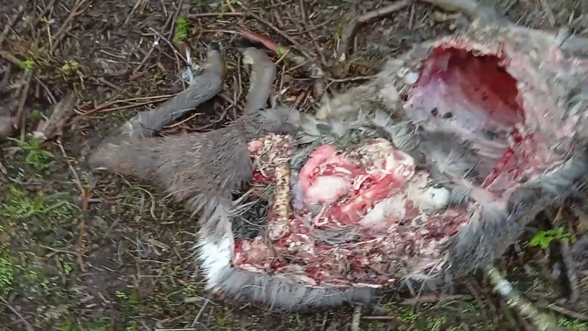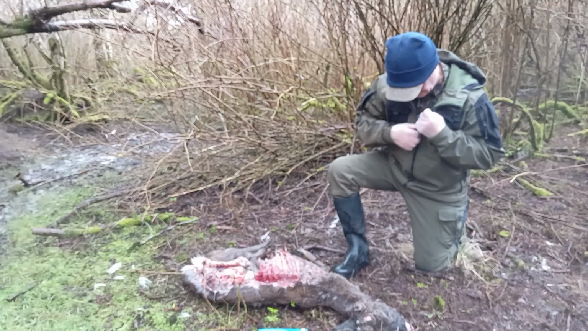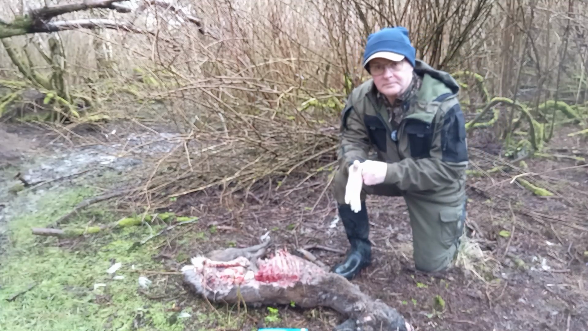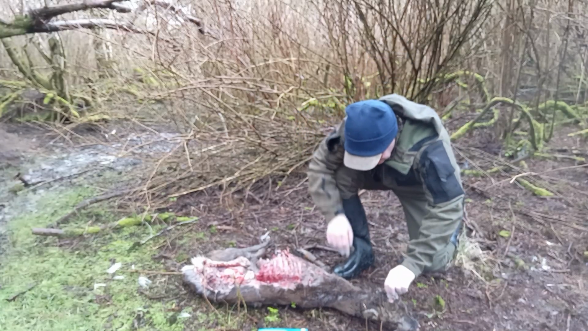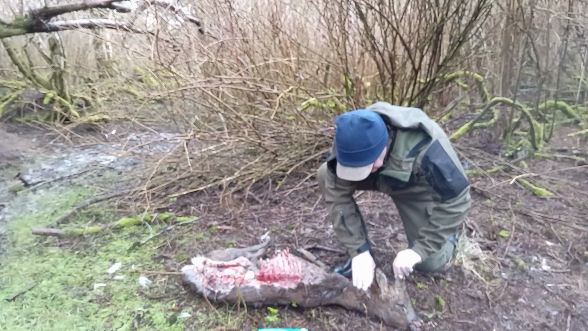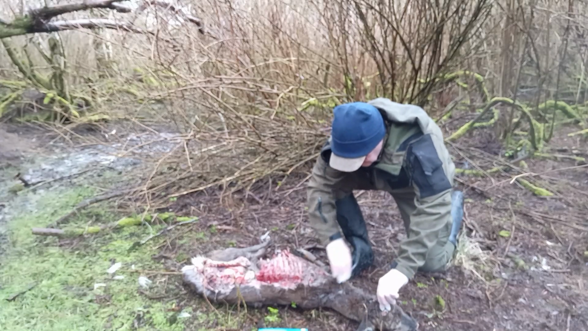We have to have a look round for that. Well, the antlers have been bitten off as well. Let's see if there's any sign of a nape bite. No, there's no sign of that.